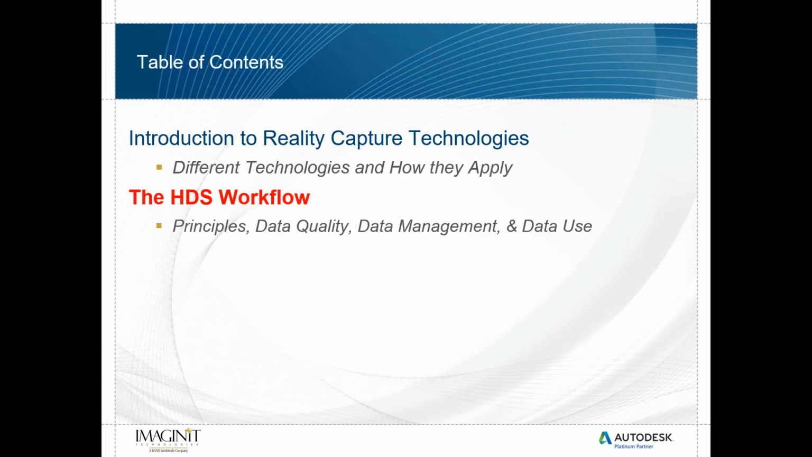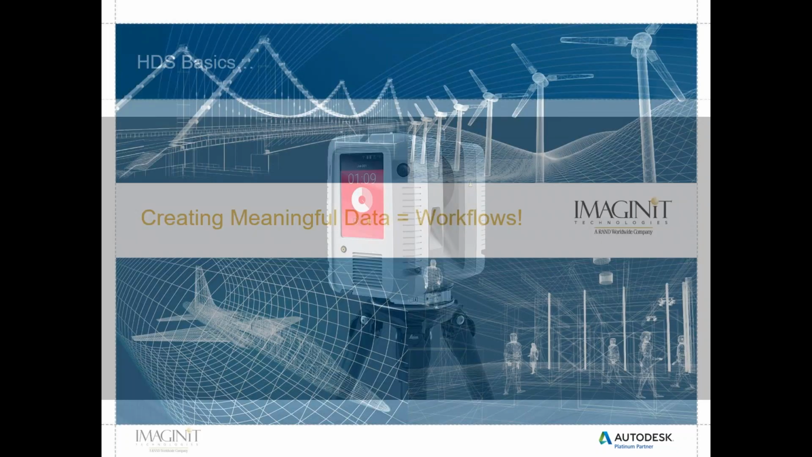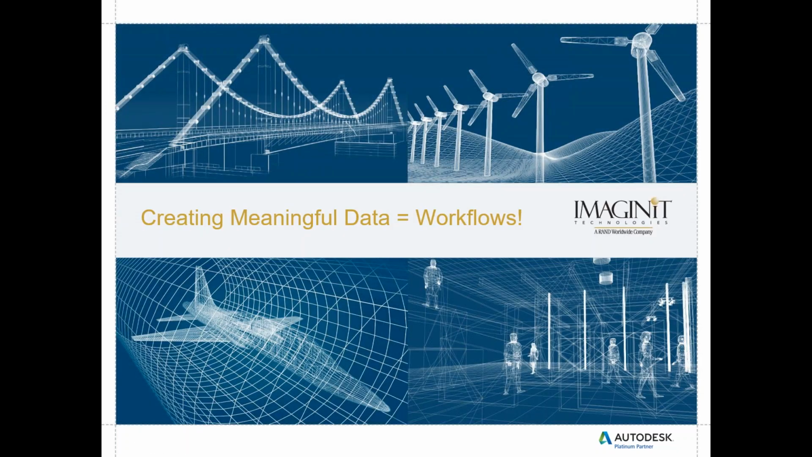Okay. Now we're going to jump in and talk a little bit about the HDS workflow, or a point cloud workflow, and talk a little bit about the basics, right? Creating meaningful data, you're using good workflows.